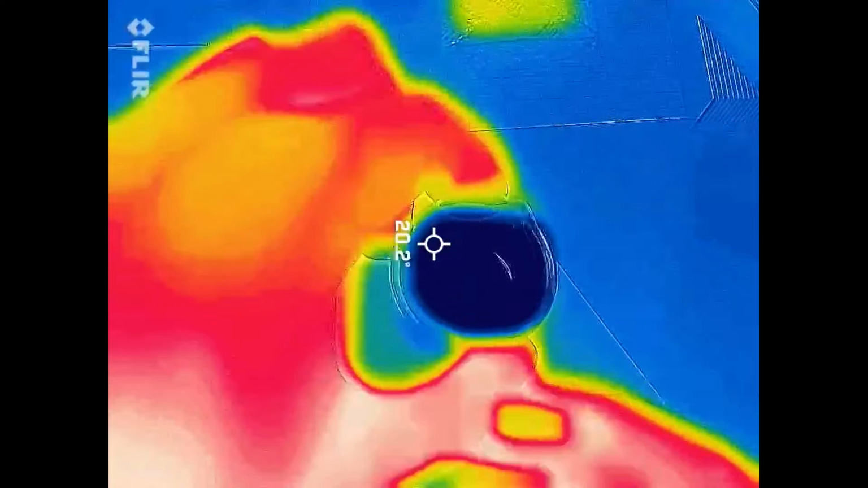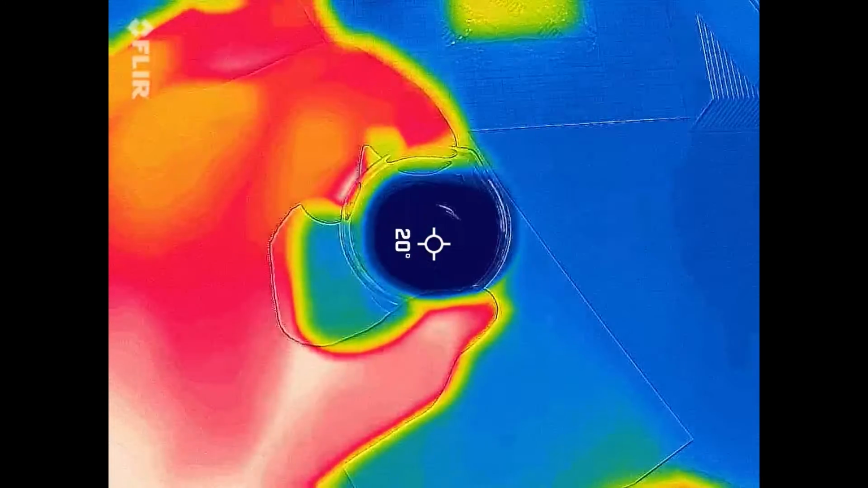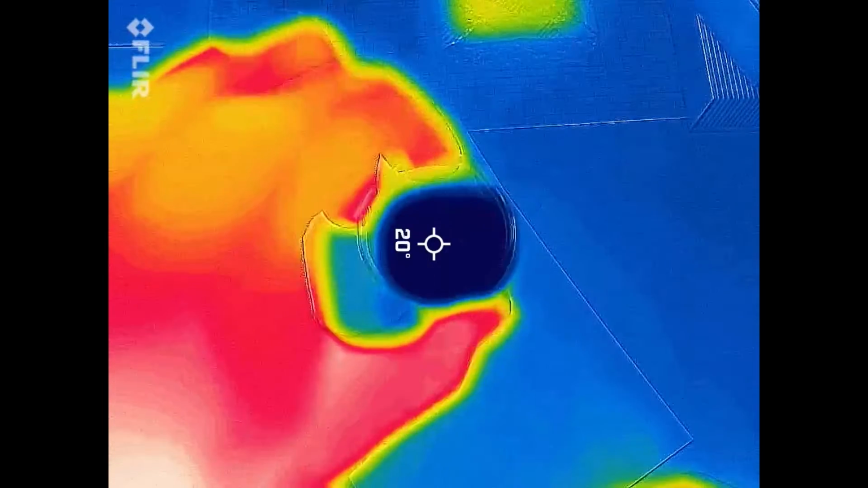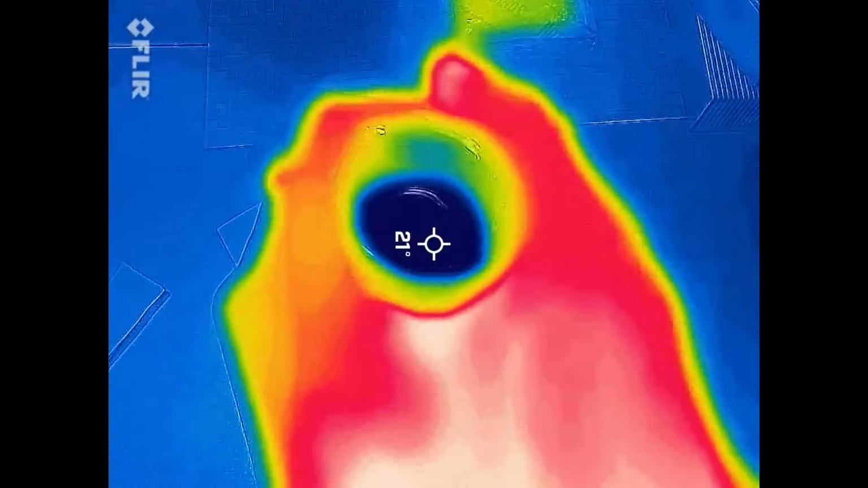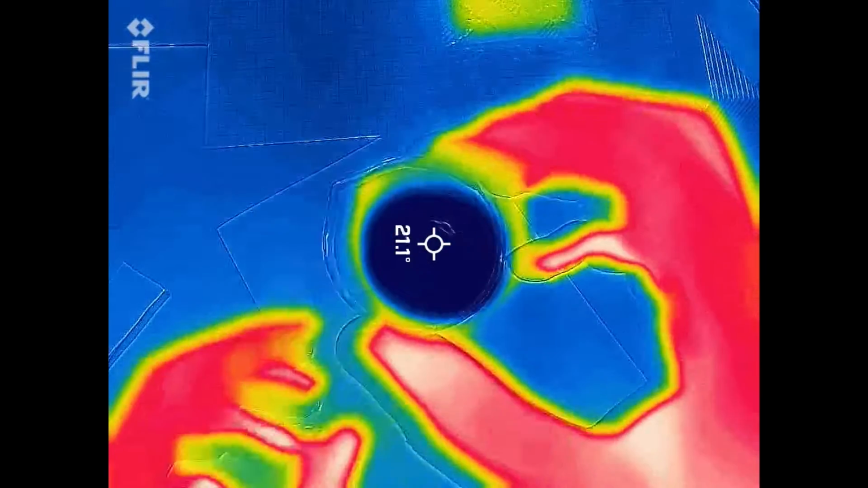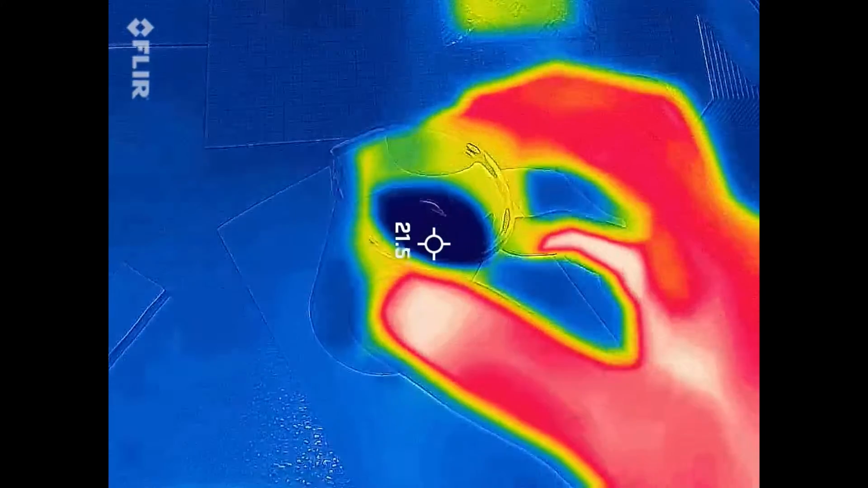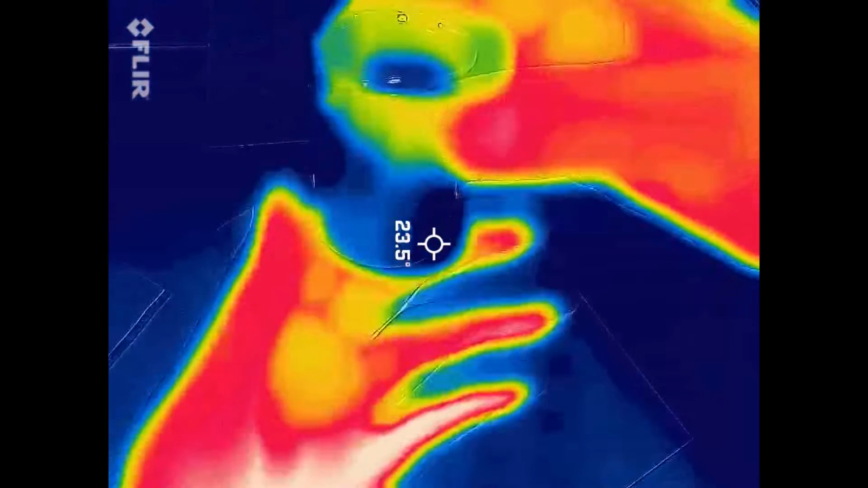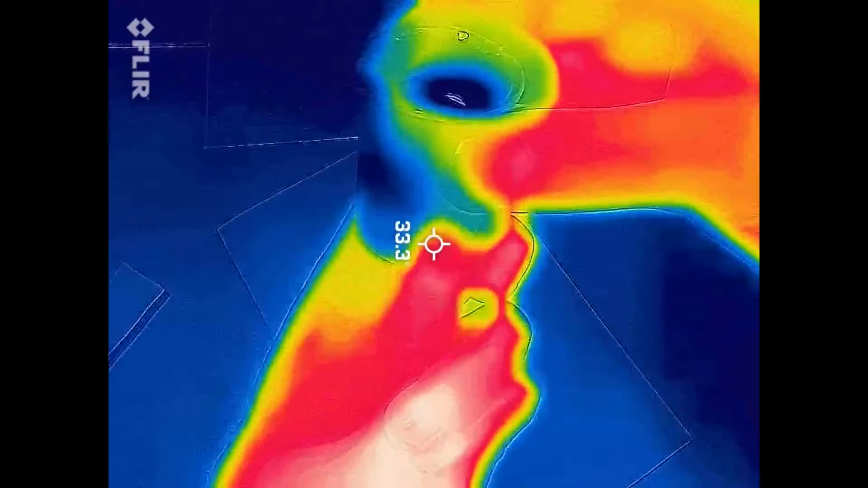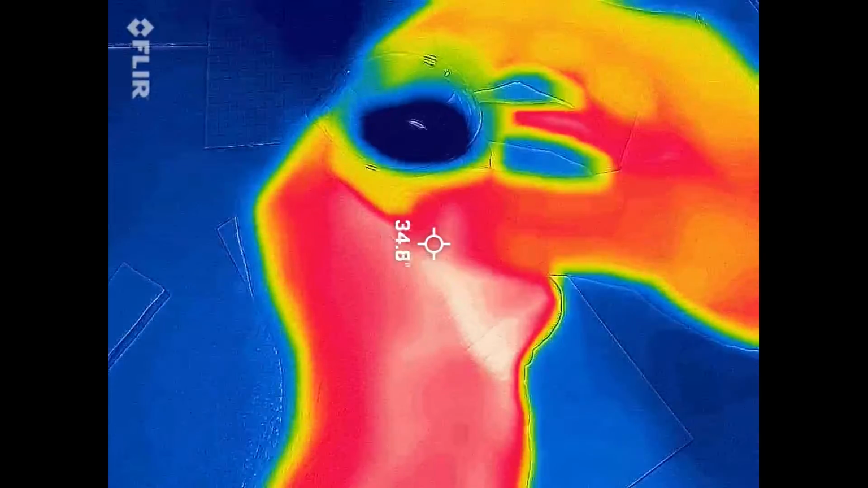Let's see what the temperature is. Still at, oh, it's 19. It's still maintaining it. It's actually gone down a little bit. Look how blue that is. My fingers don't even make a difference. Just taking all of that heat in.